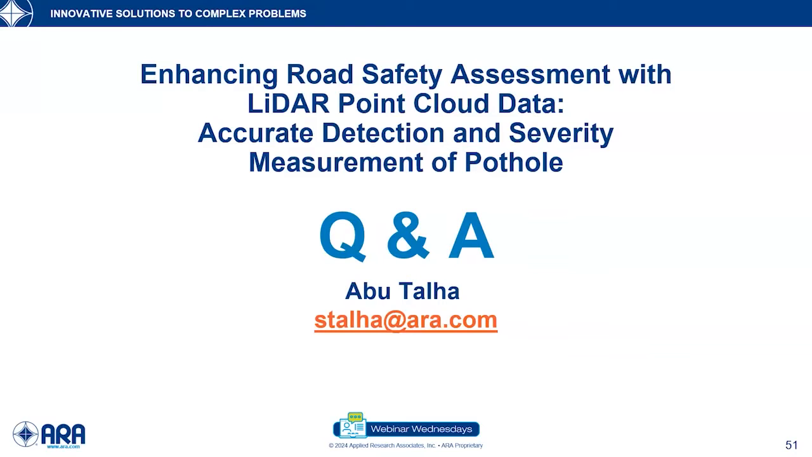Next question that I have for you, Abu, is can the system pick up significant pavement cracks besides potholes? This is a very hard question to answer, and so this is based on my assumption. LiDAR can detect anything that has elevation difference, but I'm not sure how it will perform in terms of detecting the cracks. So I think only further research can tell us the whole story.